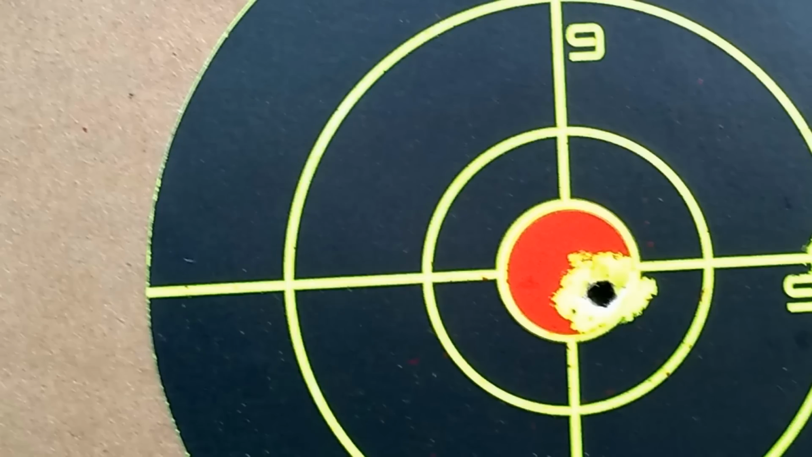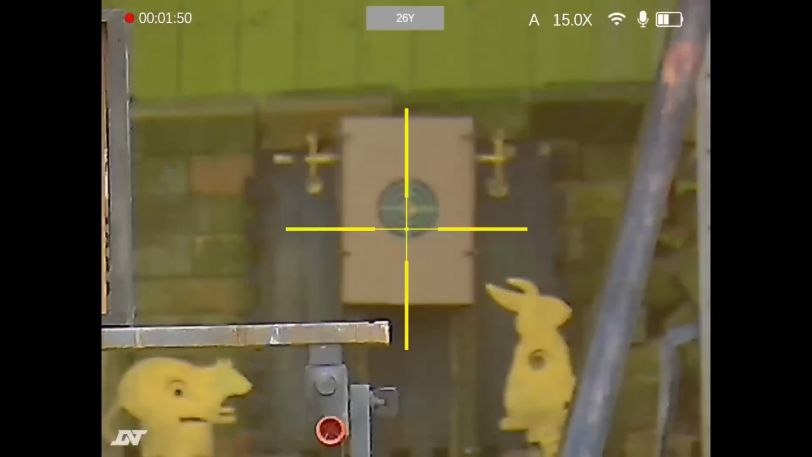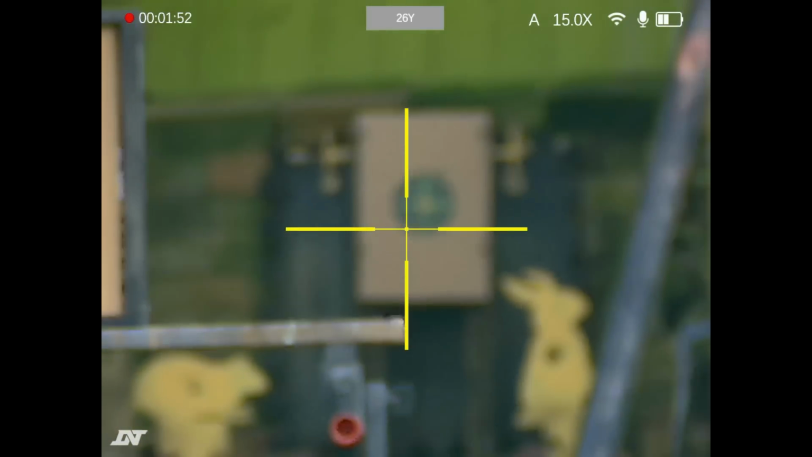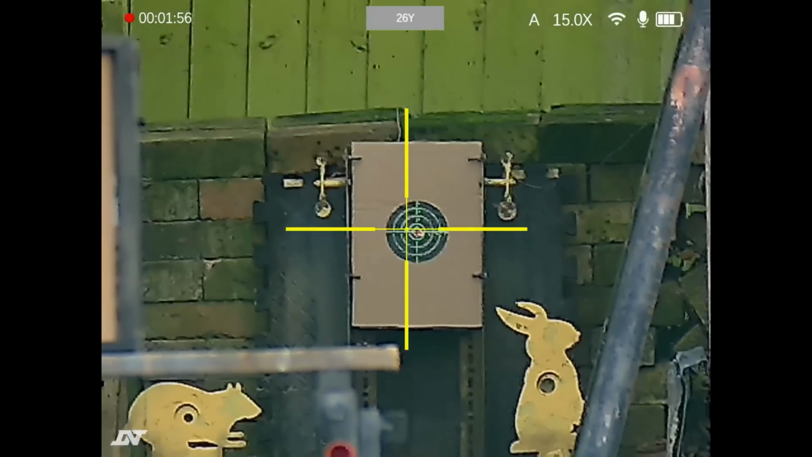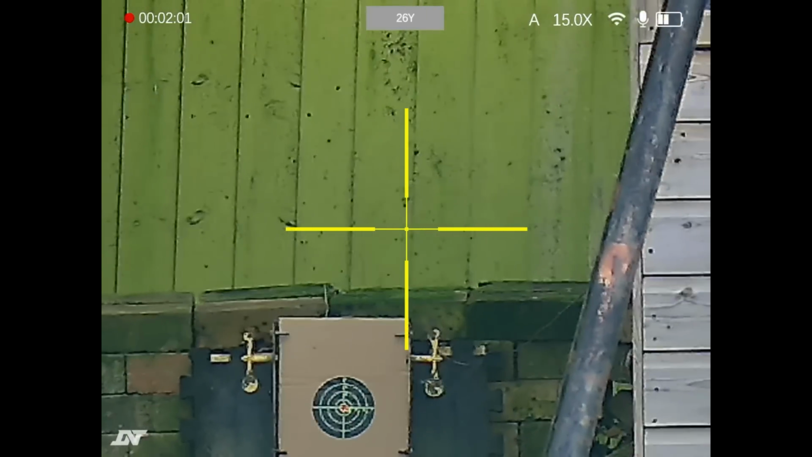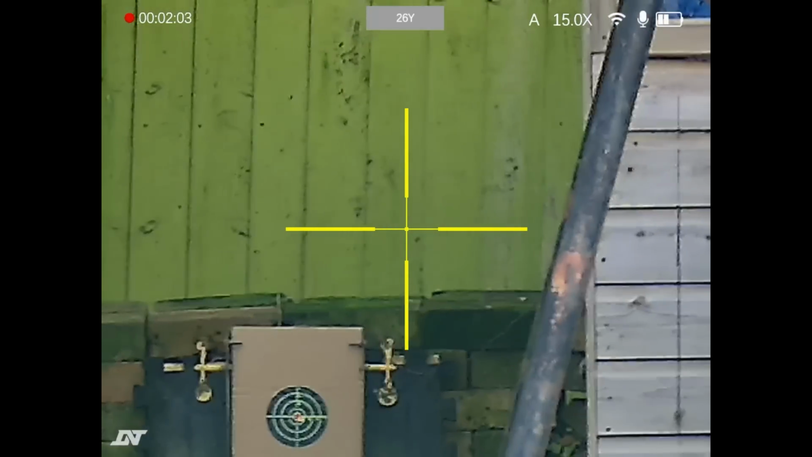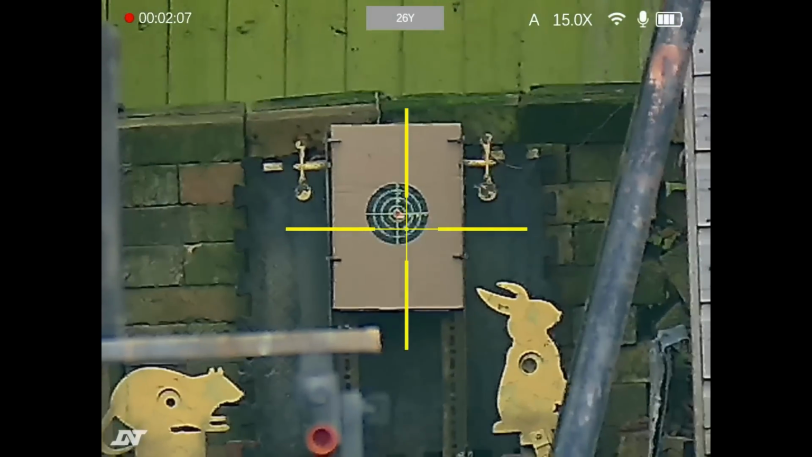So we hit that, and then we're going to come over to the distant target, the 40-yard one. Let's put another pellet in before we muck around with all this. Right, and then I'll range this again.